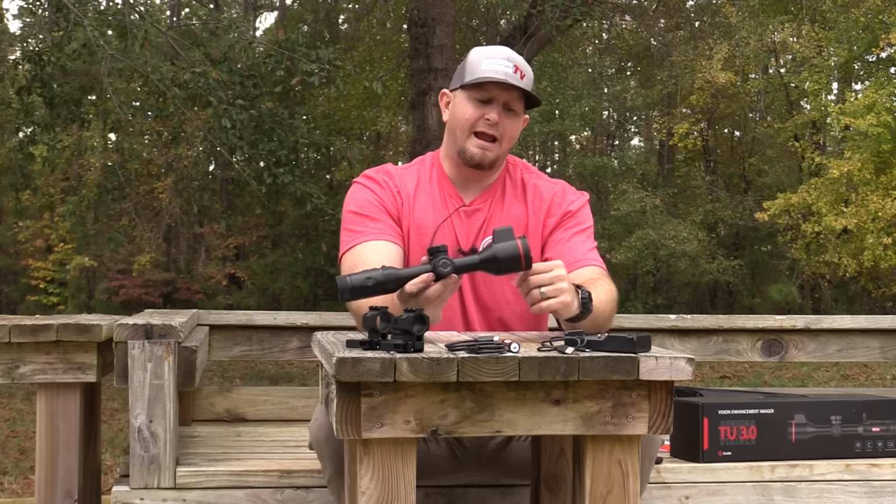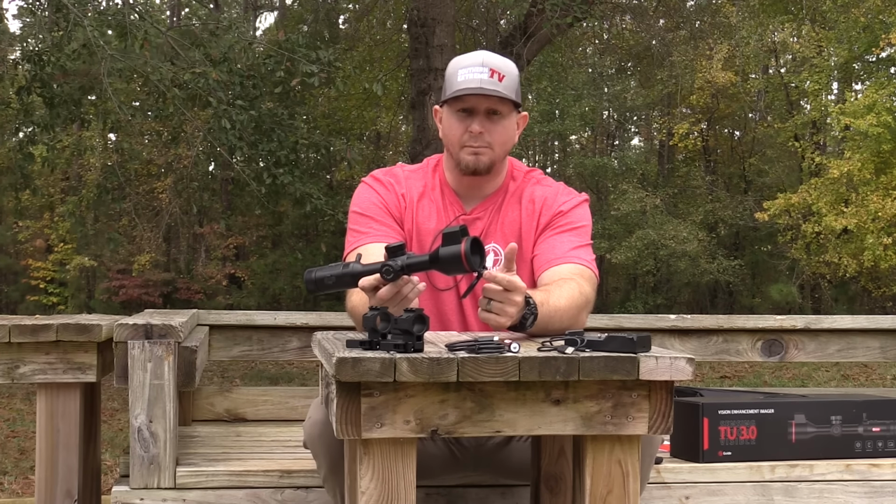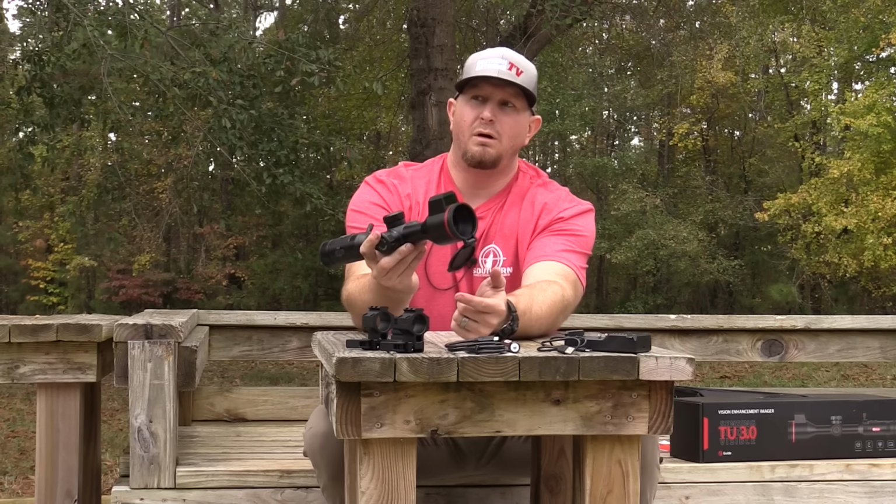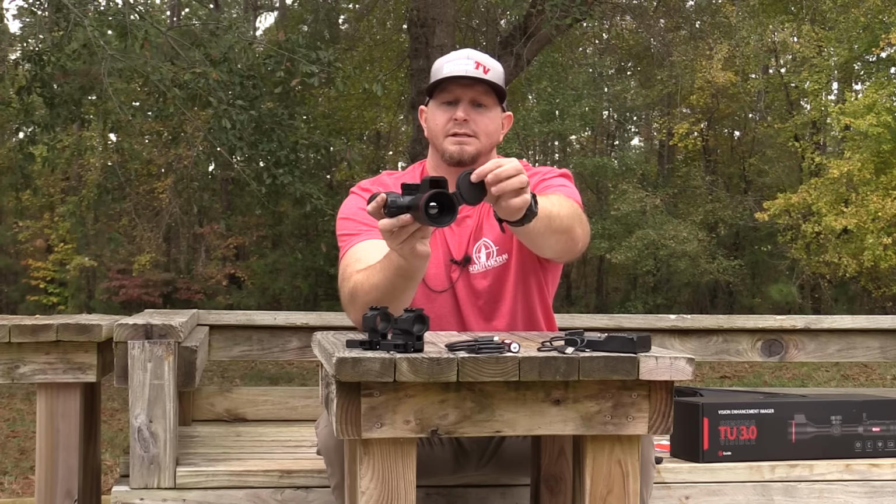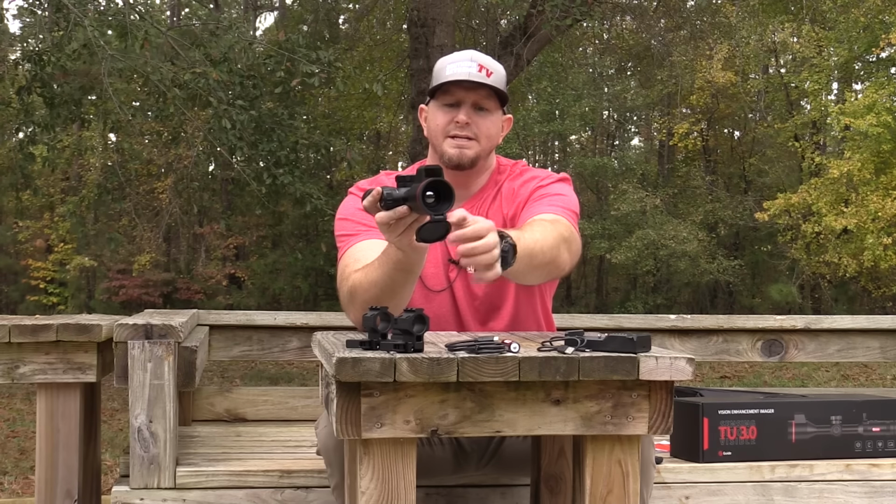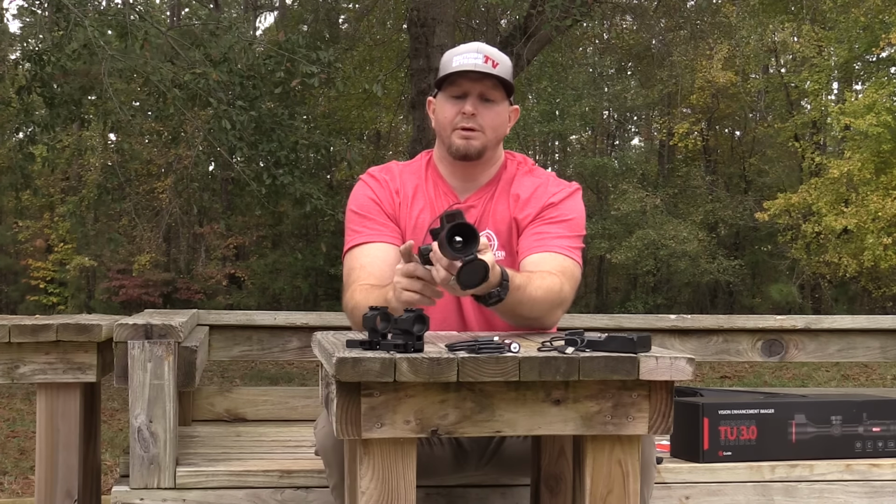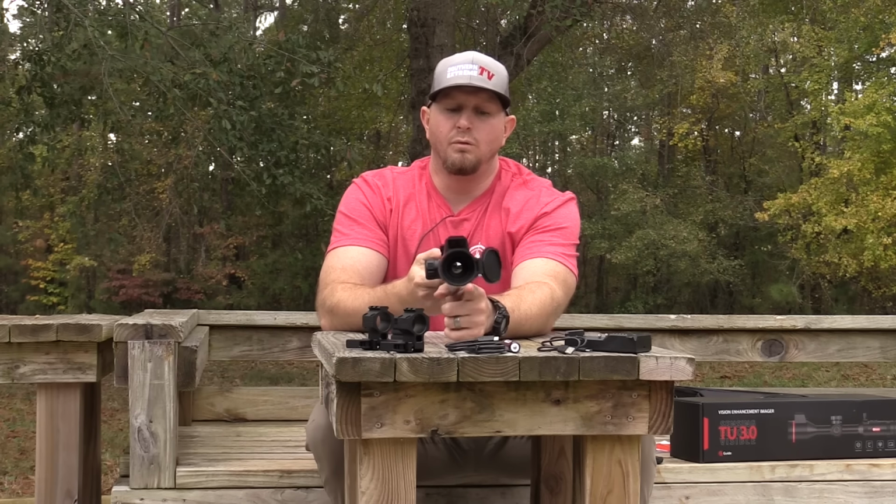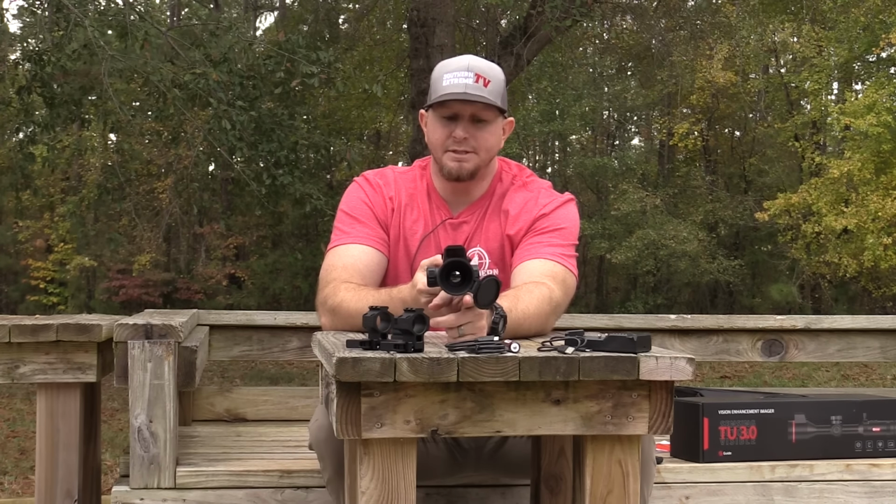Another nitpicky thing that I have is going to be your lens cover. Now, they do give you one, which I'm going to give them props for, but I want you to watch this. Whenever I put this over to the side, this lens just falls down. The reason that's a little bit of an issue is that this lens is pretty much going to be resting on my handguard, which again, we're talking about nitpicky type stuff.